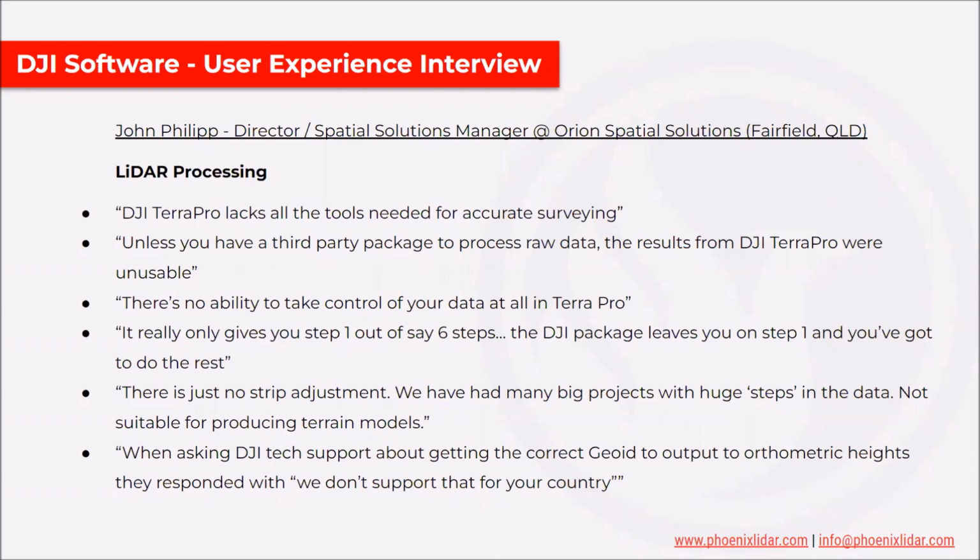There is some form of strip adjustment in Terra Pro, but what John was saying is it doesn't actually work. So there's just no real strip adjustment, and they have had many projects with huge steps in the data. One thing that he was referring to with the no strip adjustment is when you have multiple missions. Maybe you did one flight one day, another flight another day, and they're right next to each other, overlapping, and you want to combine those data sets.